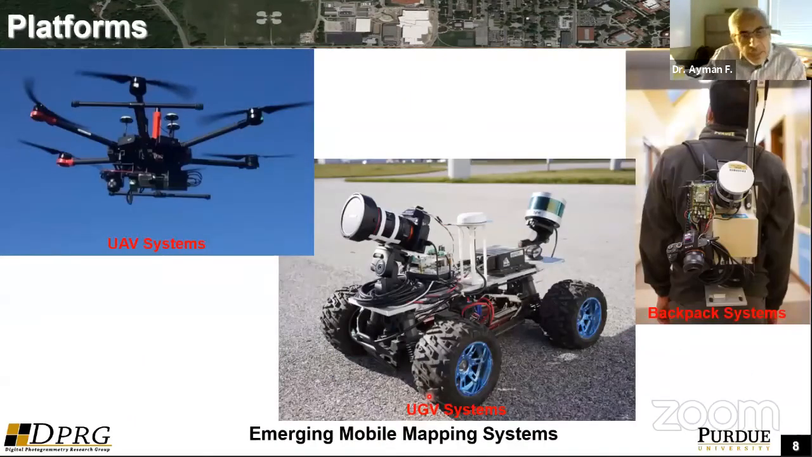On the other front, we also have developments in the platforms. So we have new types of platforms. In geomatics, we have been mainly relying on spaceborne platforms, manned aircraft or manned airborne platforms, and ground vehicles, like regular vehicles equipped with these different types of sensors. But we have new platforms like the unmanned aerial vehicles or unmanned aerial systems. We have unmanned ground vehicles and even portable systems or backpack systems.